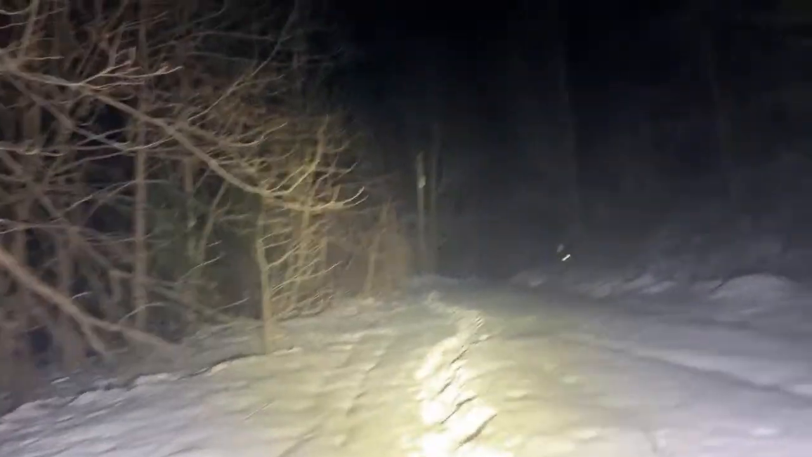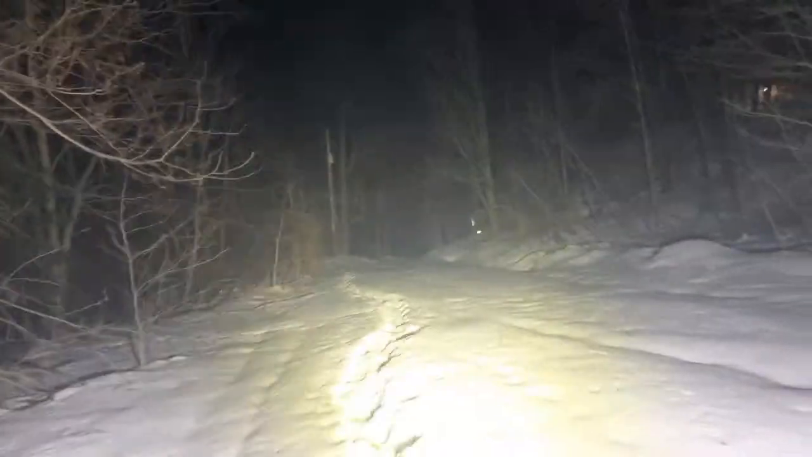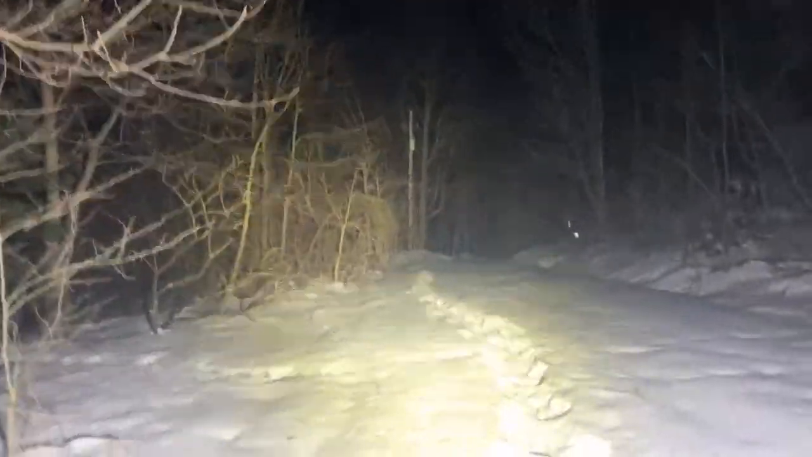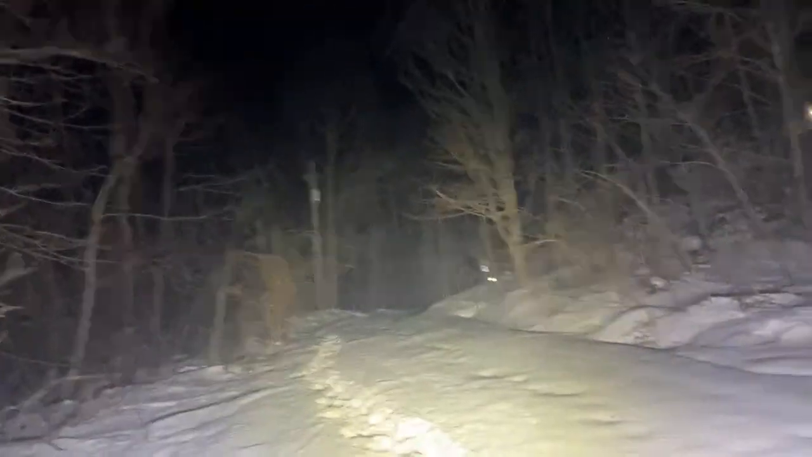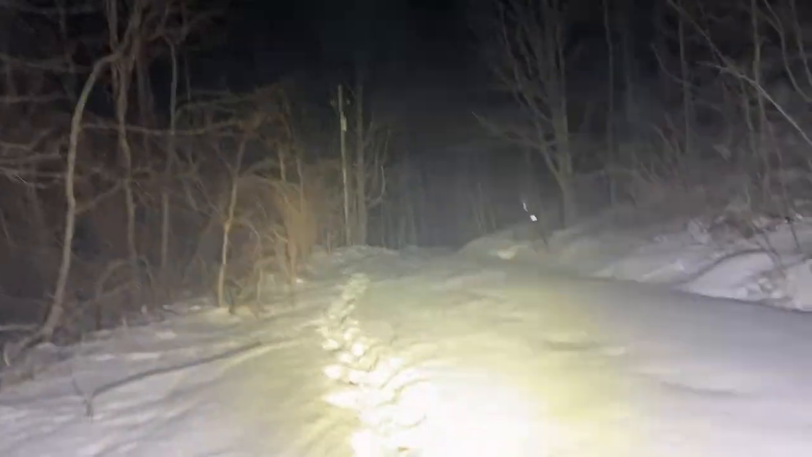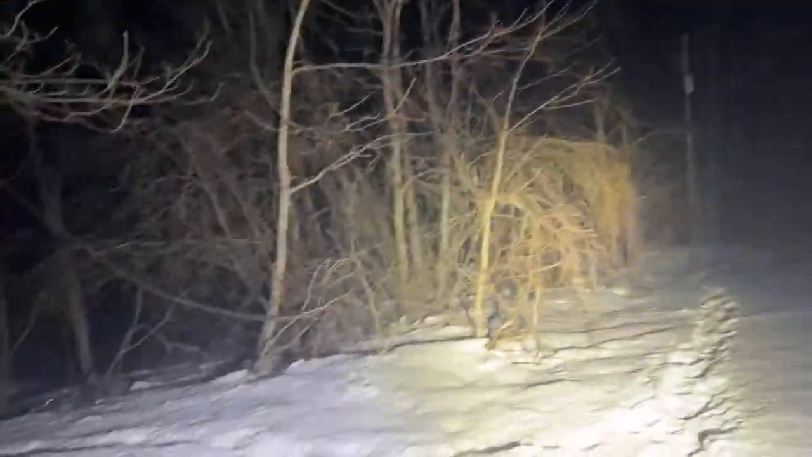I gotta try to get myself moving here. This is a slow hike. Bear with me, guys. So I do gotta say, okay, I'm out here solo. You've seen that. So you guys are my backup. Okay, you're out here with me. If something happens to me, 911, tell them Tinker's Hollow in Ashtabula County. Tell them to come get me. And this is remote. I know that won't happen fast.